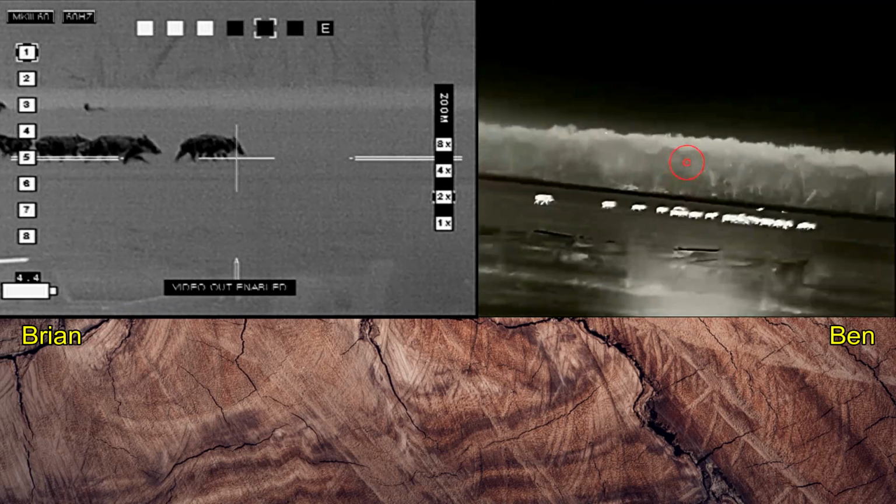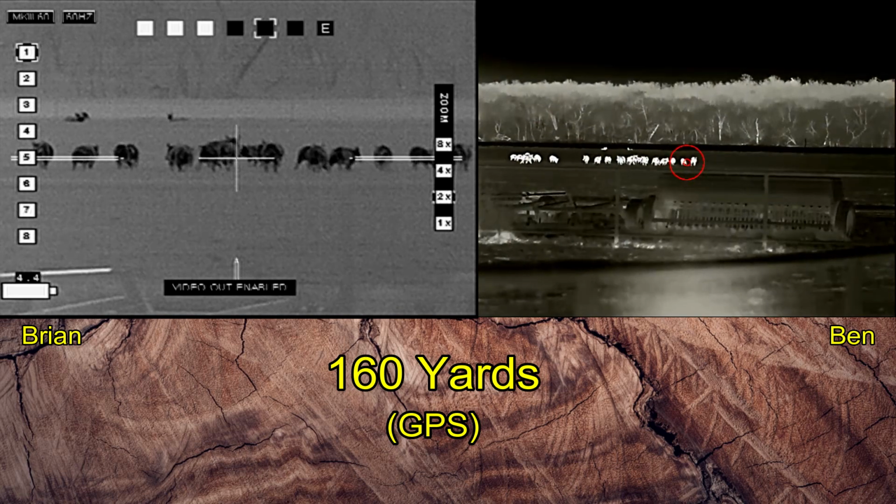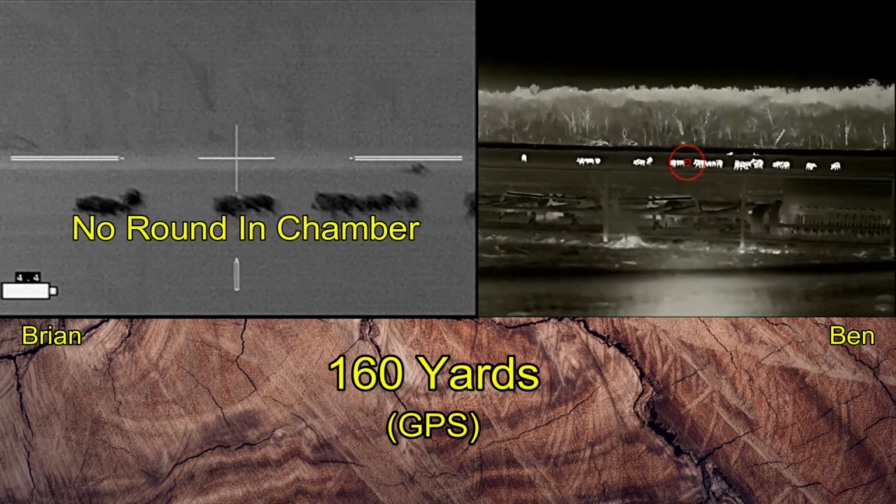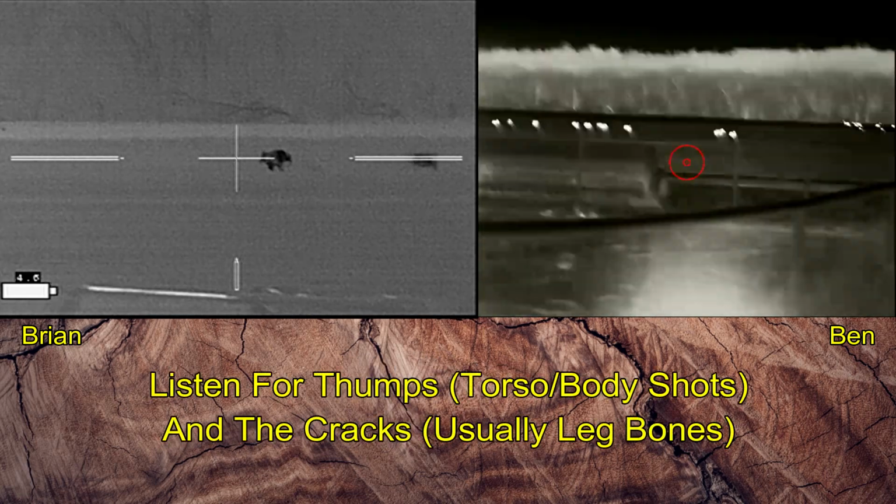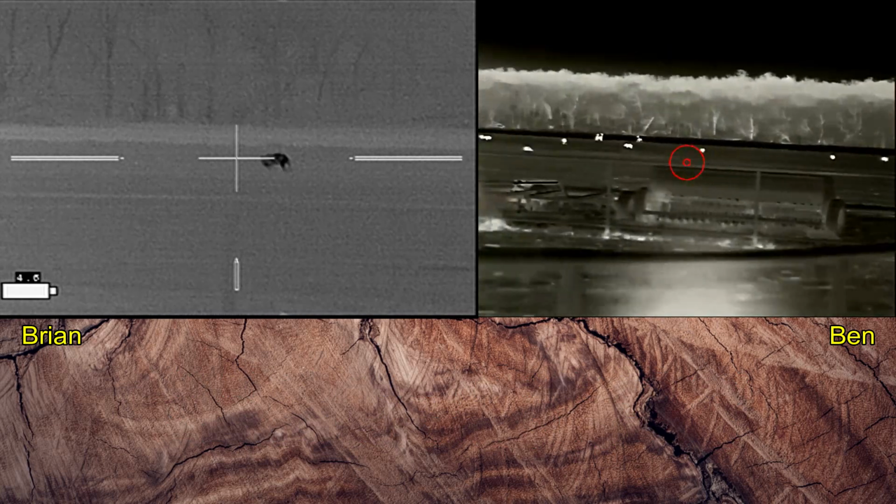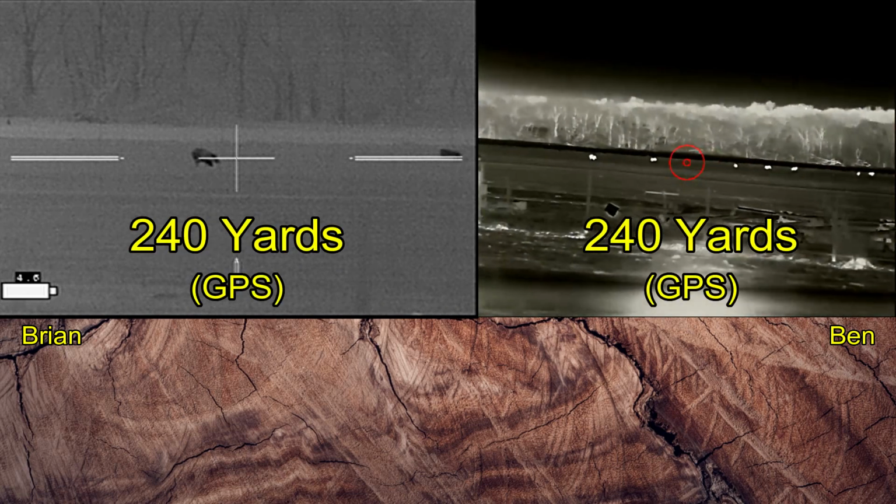Are you ready? I'm ready. 3, 2, 1. I did not have a round in the chamber, and Ben didn't shoot. He's waiting for me. And this hog on the left, I popped several times.